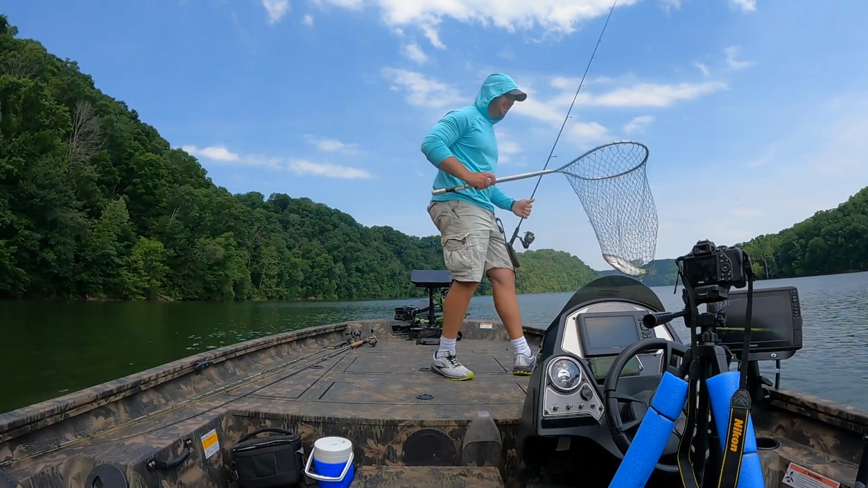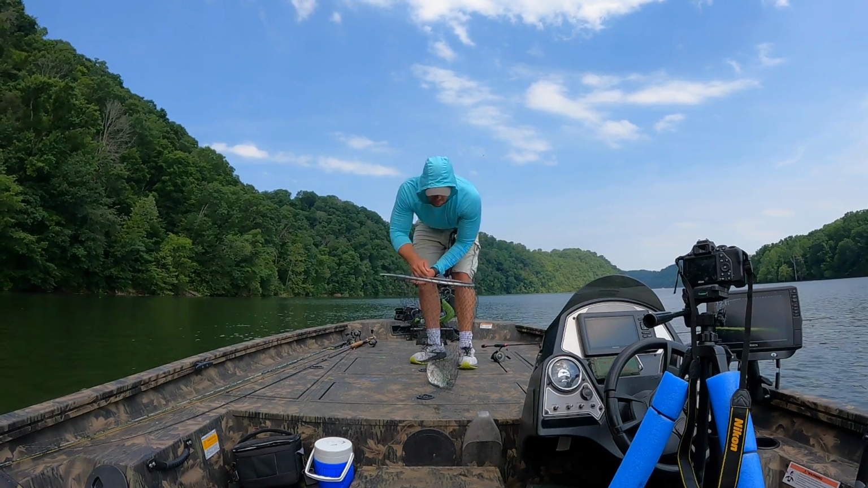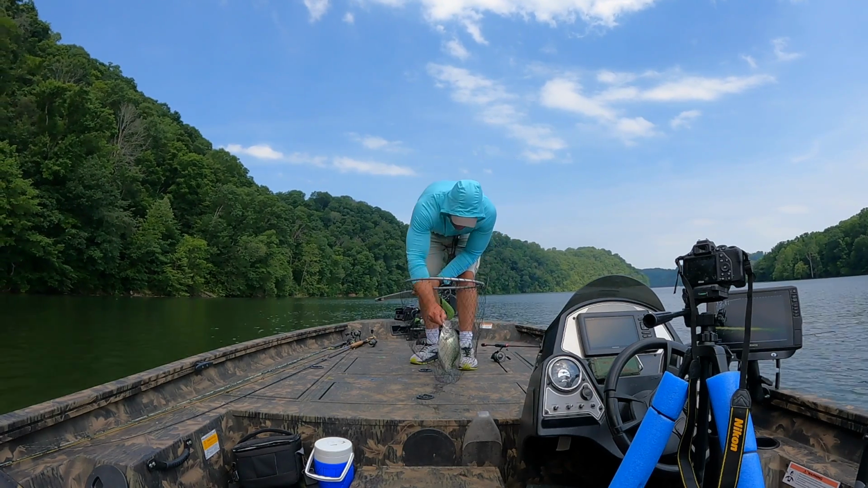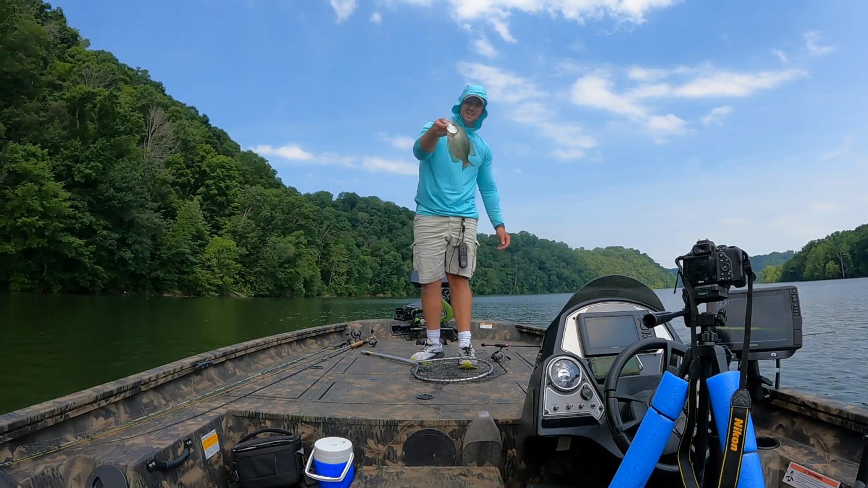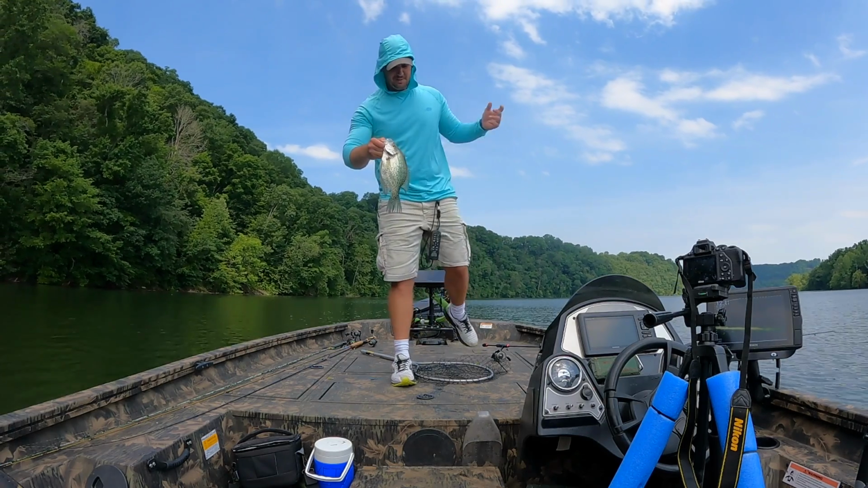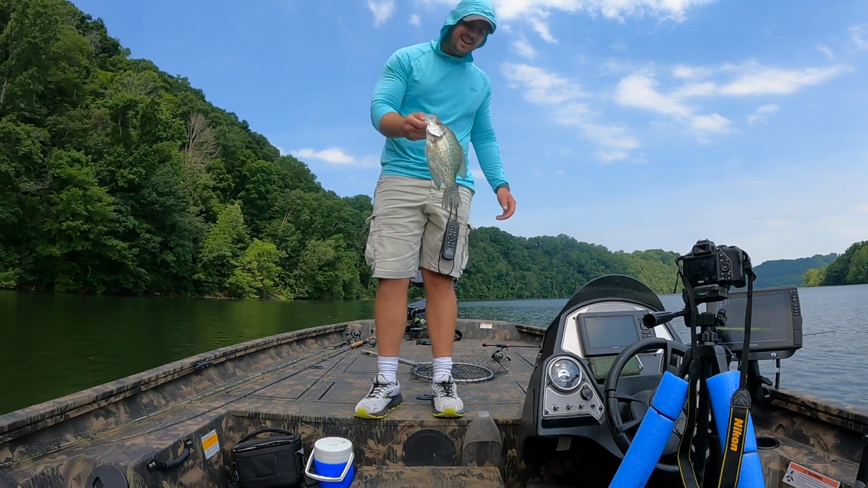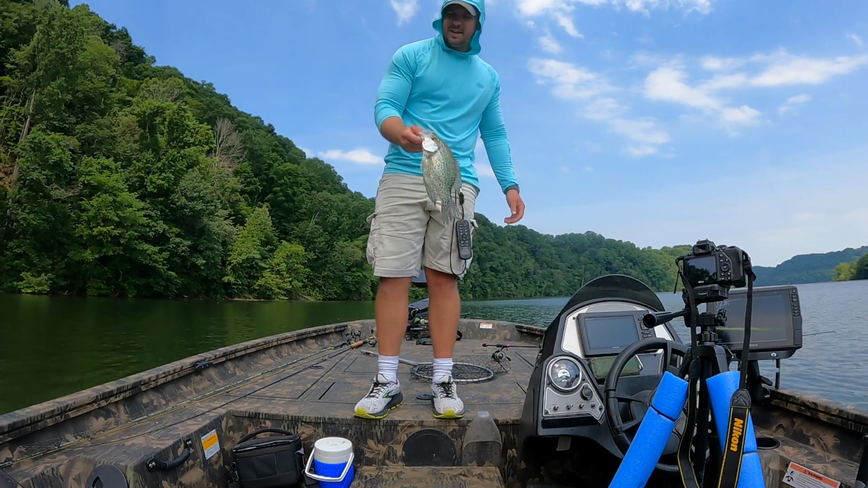Look at that. Man, you gotta love it when it's going right. Oh. Another good, what is it, one of them lakes we really like. Another good crappie. Let's go ahead and put it back.